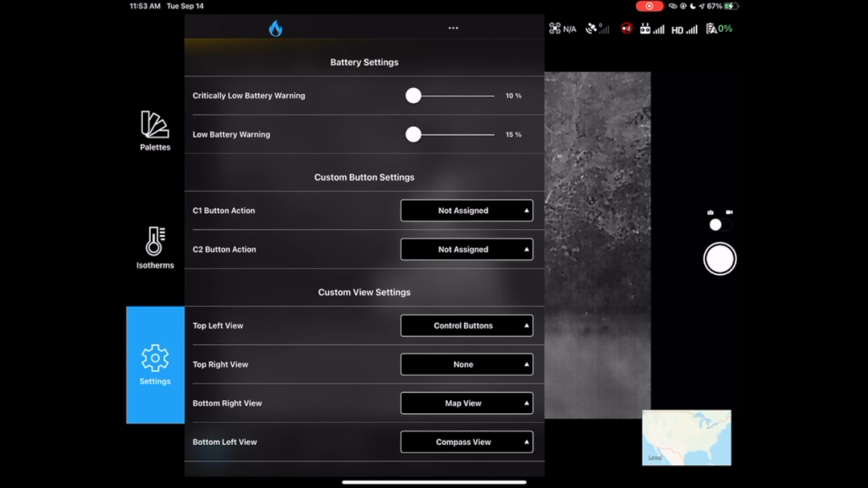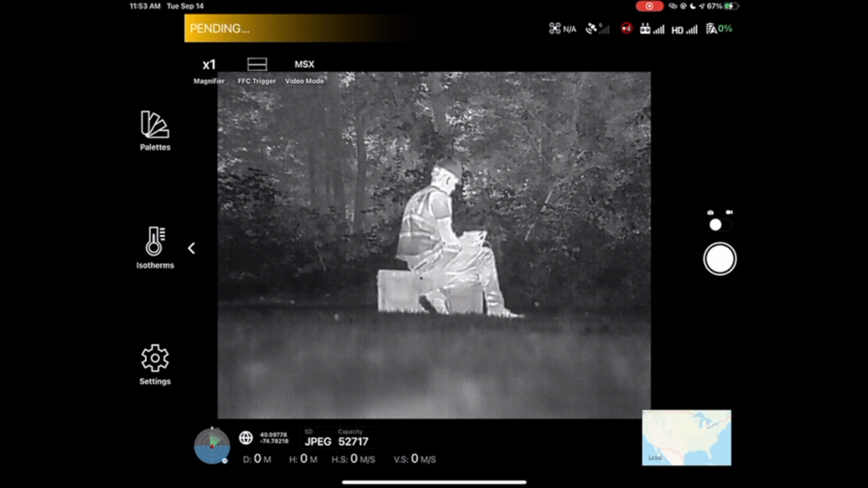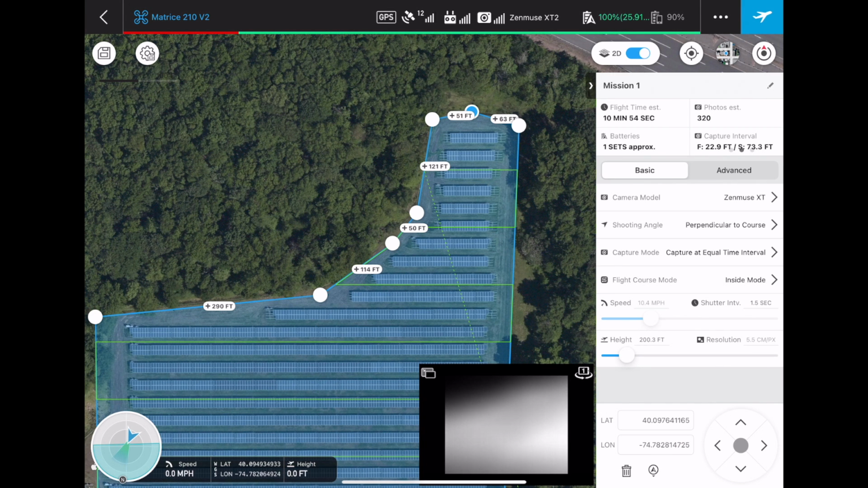And once you make sure all these settings are correct, we're going to go back to GS Pro and just make sure that you keep both of these applications running in the background. So you don't want to close them out. But you do want to close out of any other flight apps or software. So if I had, you know, DJI Pilot or something, just close those out, or Drone Deploy. We just want to have XT Pro and GS Pro open.